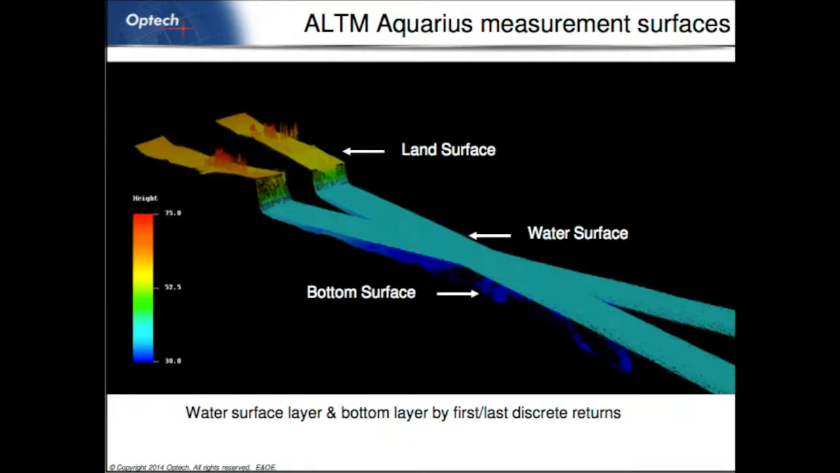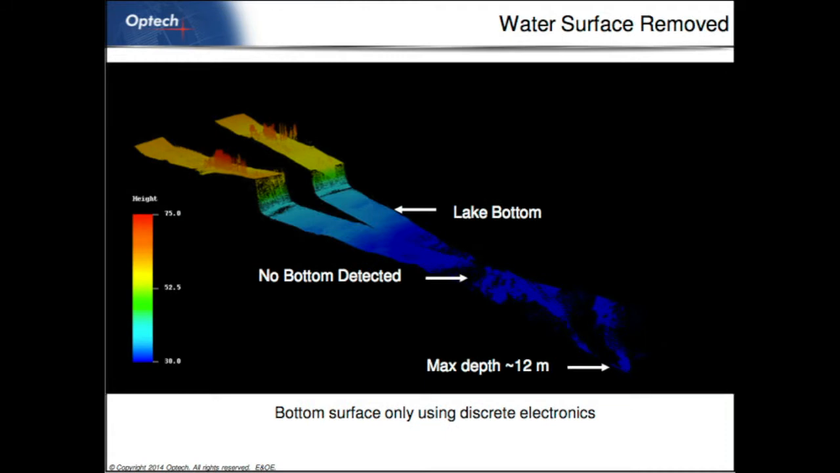So here's some data from Aquarius. This is the Scarborough Bluffs, for anyone familiar with Toronto. It's quite a vertical drop here, east of Toronto. The light blue or green is the water surface, and the blue is the Lake Ontario lake bottom. So you can see that we had some areas where the bottom was not detected. Of course, what you get back is heavily influenced by the reflectivity of the bottom. If it's black mud, not many photons come back, so that's a challenge. But you see we did get to about 12-meter depth in Lake Ontario with this instrument.